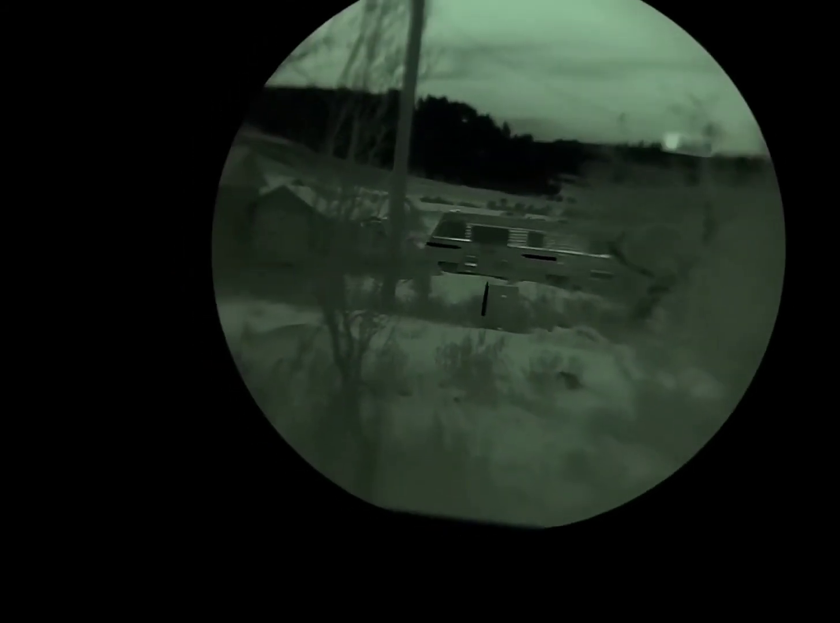RV out here still looks pretty decent. Increasing magnification, fire truck. You can see some horizontal gridding. Alright, let's take a look at these horses out here again. So now you really can't see the legs too much compared to what you could with the Voodoo. That'd be pretty difficult to PID what this animal is at distance.